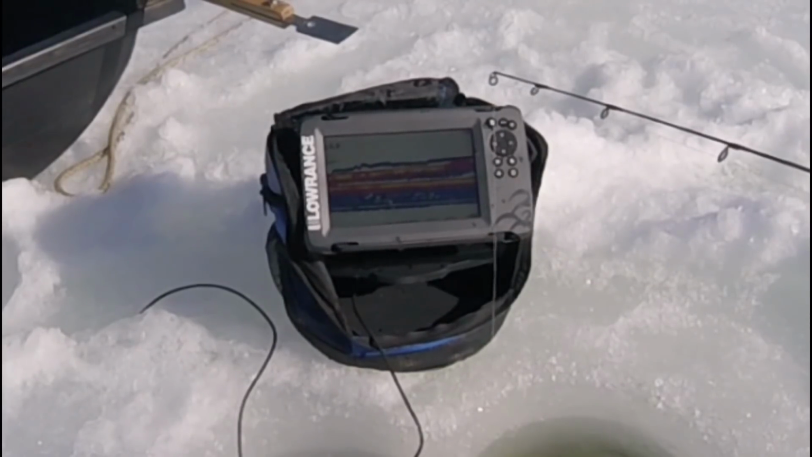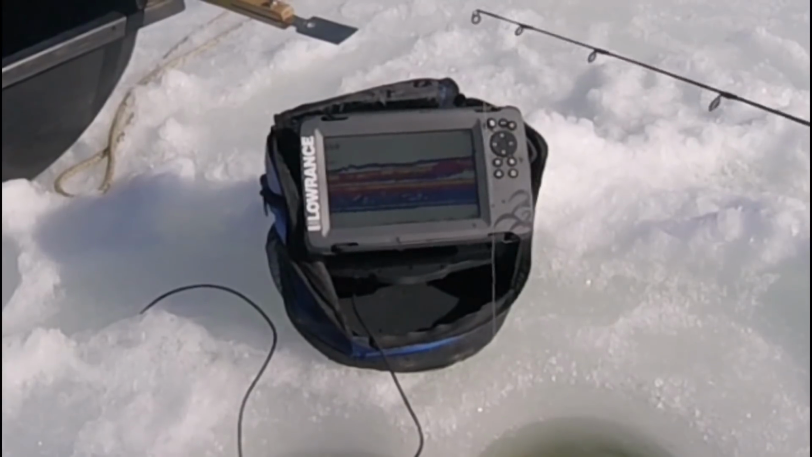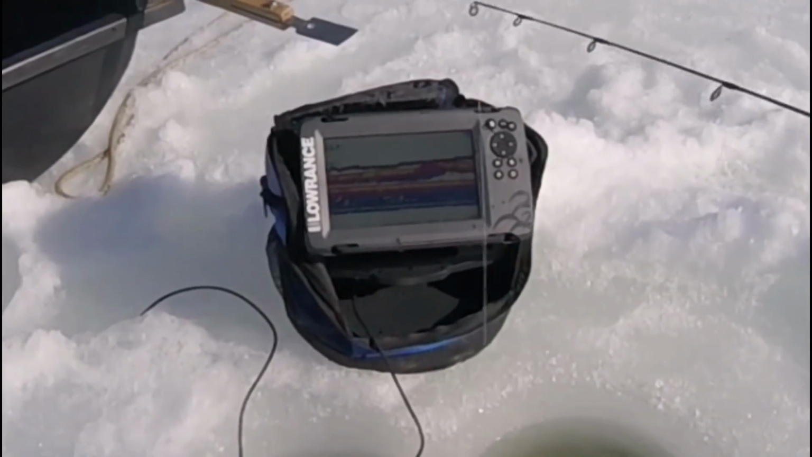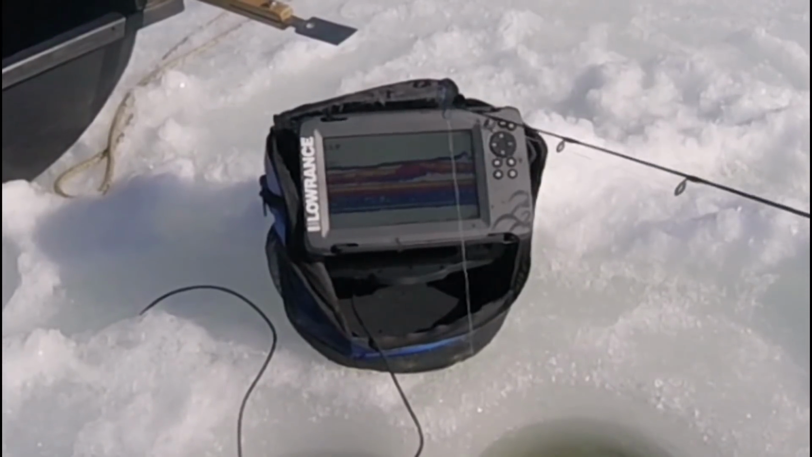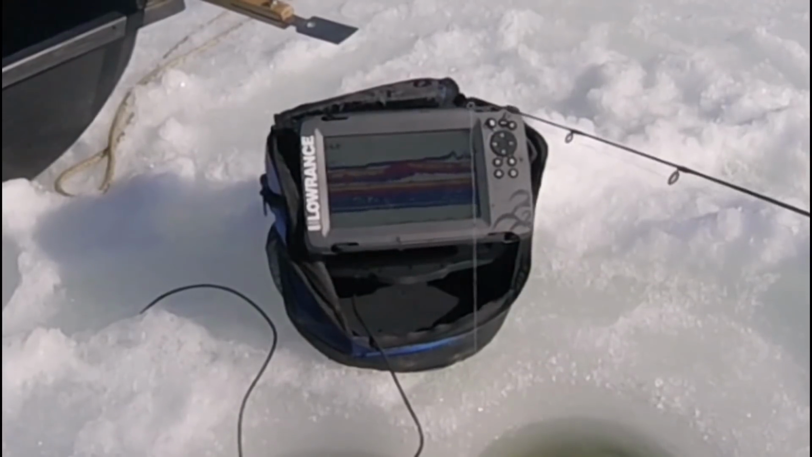Dang it. Is a friggin' sturgeon. I've never seen a fish this big on my screen.